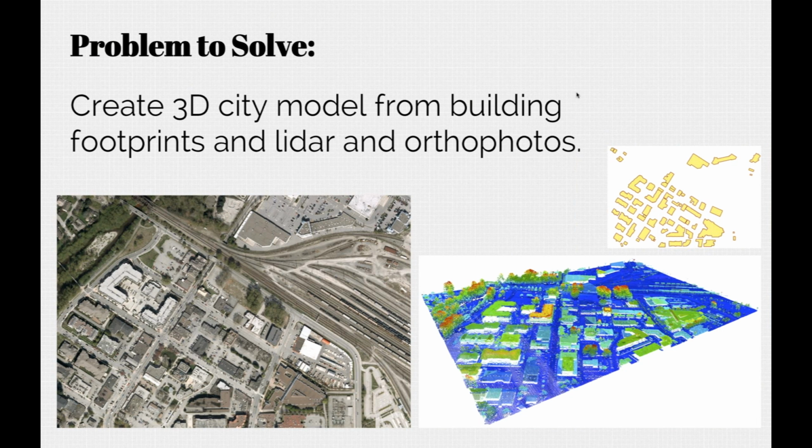Here you can see the ingredients. The customer, Andrew Khan from the City of Port Coquitlam, would like to make a simple 3D model out of this vector model for ArcGIS. Again, the three ingredients: there's an orthophoto on the bottom left, the point cloud on the bottom right, and then these are building footprints.